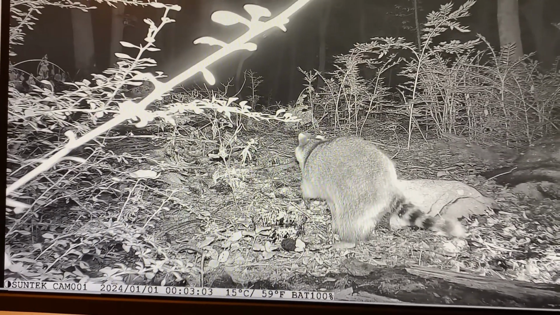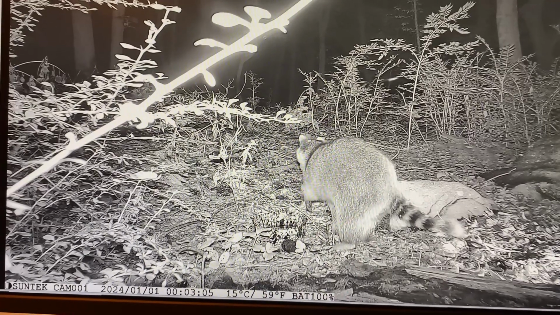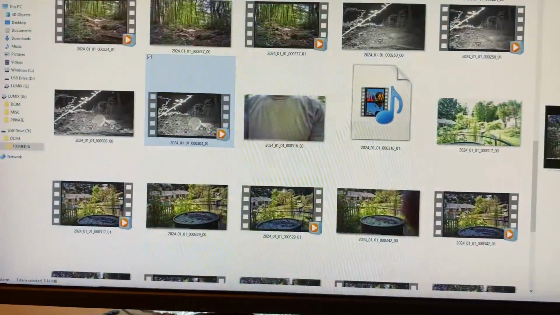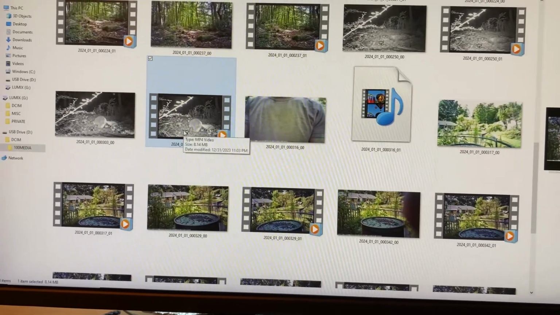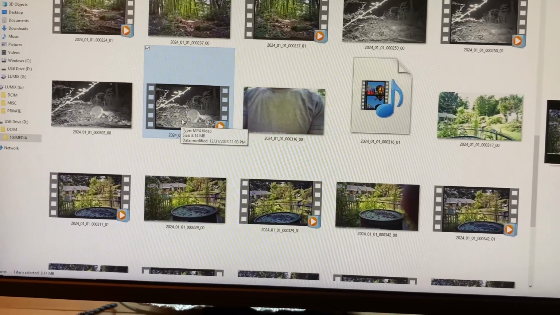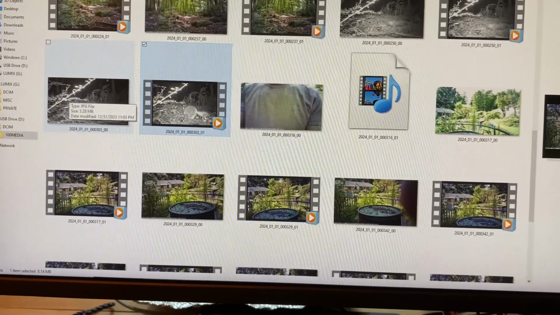I don't mind the footage of this camera for the price, but I think it should have triggered more than that. I feel like, one clip of the raccoon, that was a big pile of peanuts. He didn't finish that all in 10 seconds. And we got one photo over here.